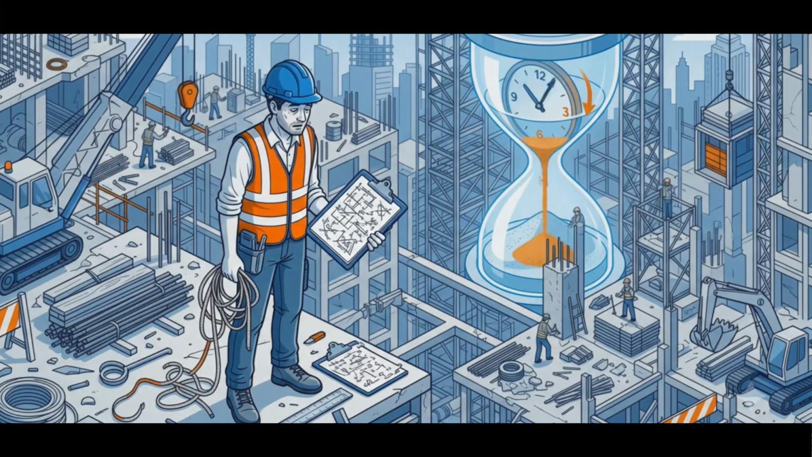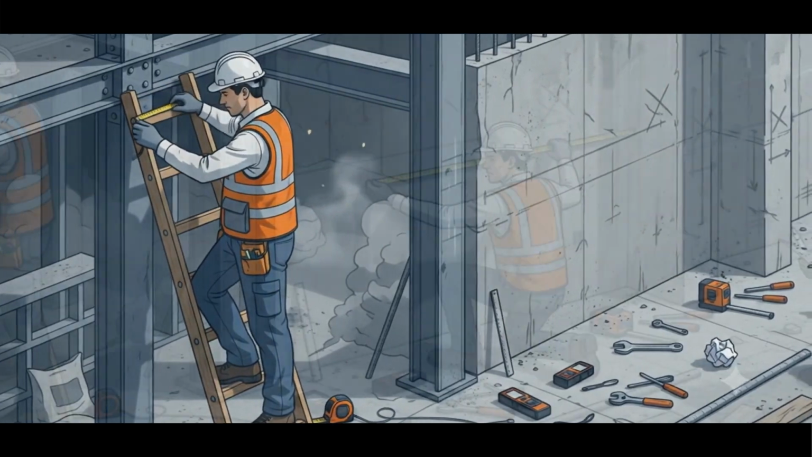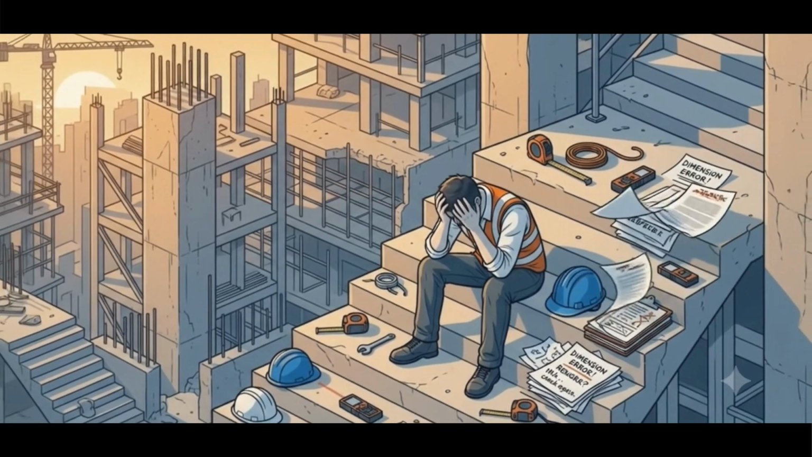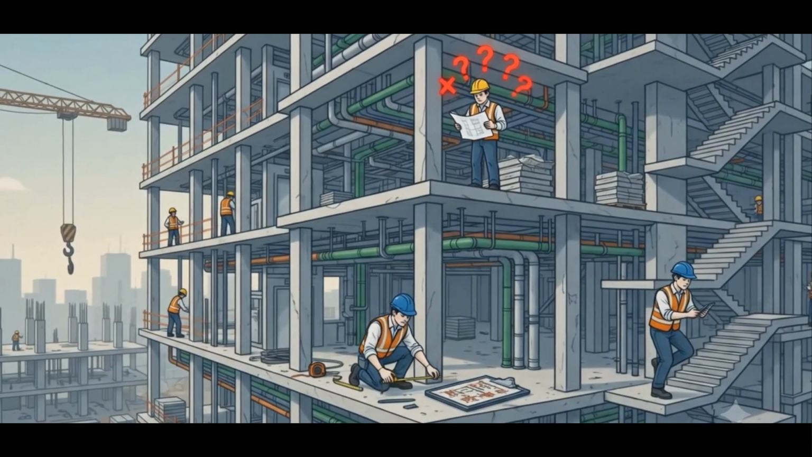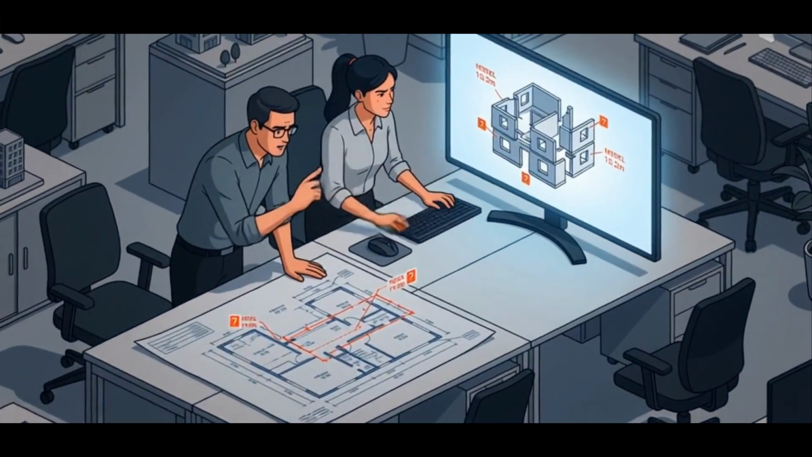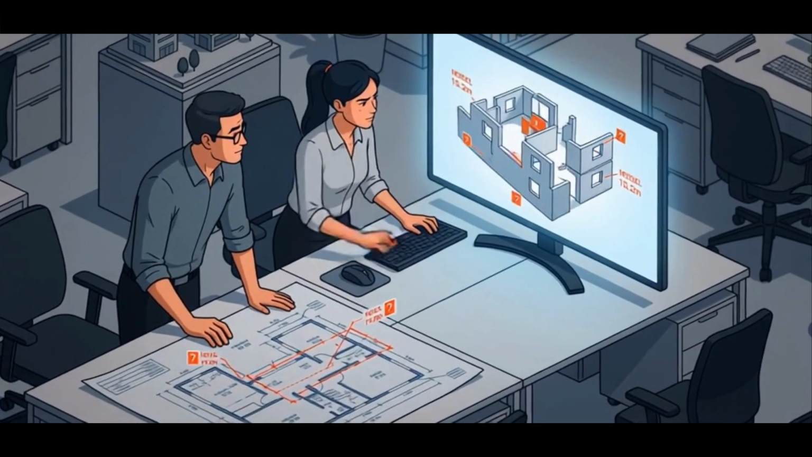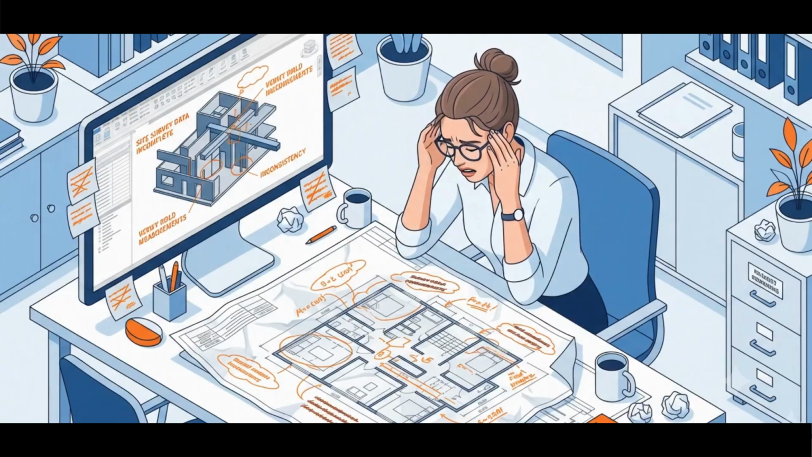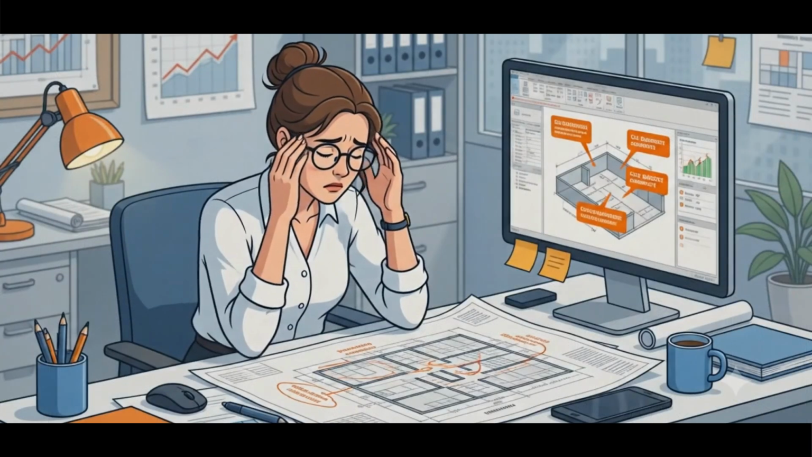In the fast-paced world of construction, relying on manual measurements is draining your team's time, energy, and resources. You take hundreds of measurements on-site, only to return to the office and realize the data is incomplete. Unclear sketches and missing structural details lead to confusion during the 3D modeling process.